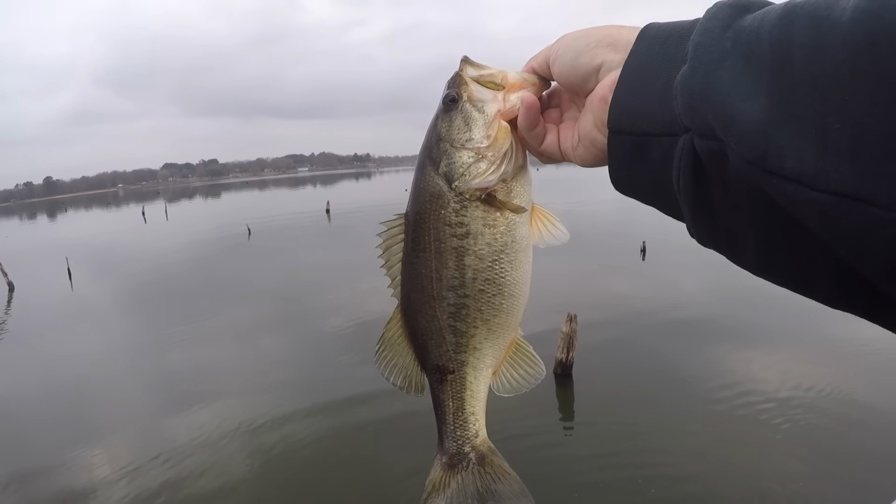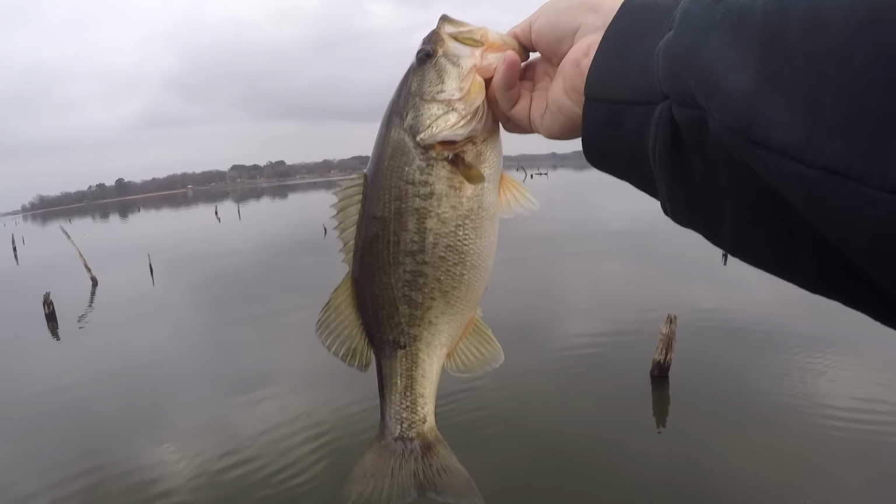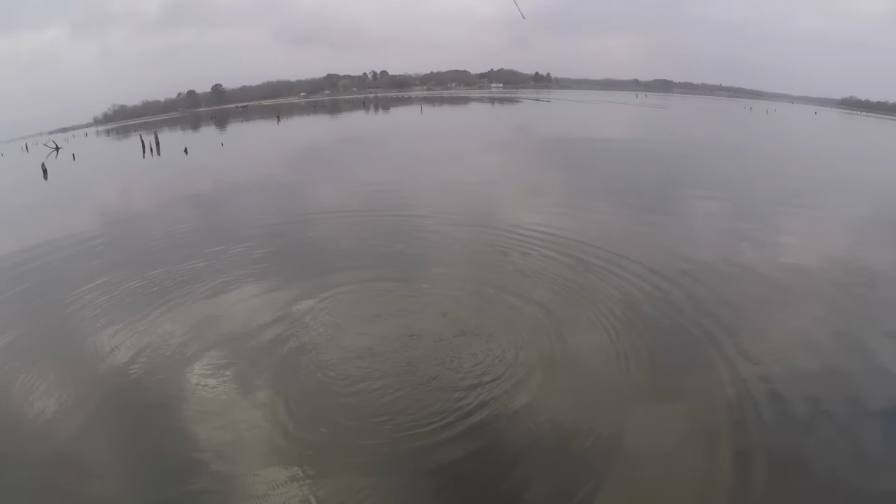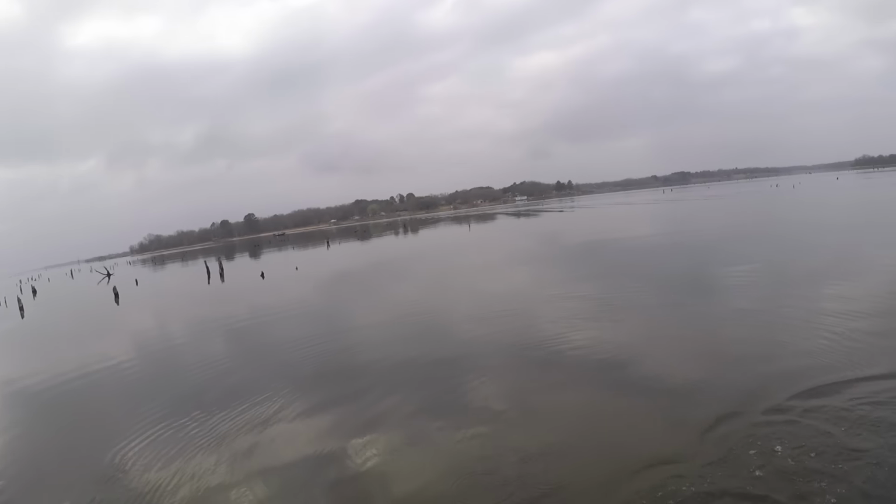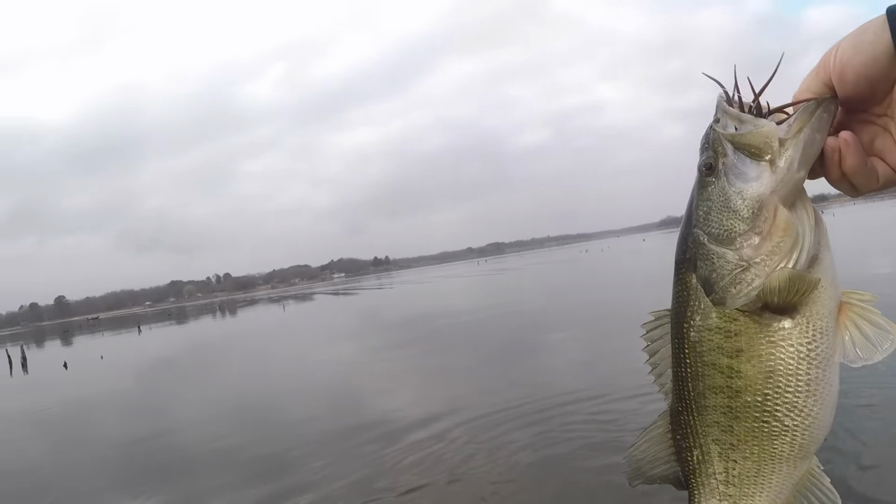Lots of boats around us, so I gotta be quiet. That's a little fish to eat that big of a woolly booger there, boys. Cool catch. Very cool bite. Good fish, too. Good fish. That one. Oh yeah, oh yeah, oh yeah.